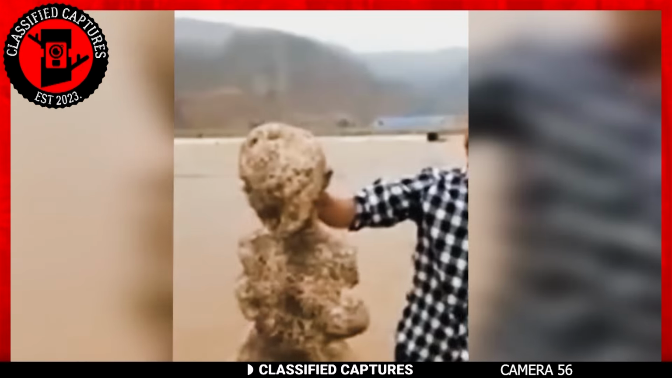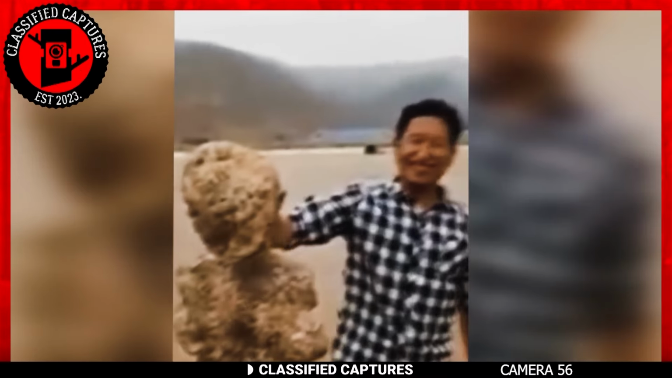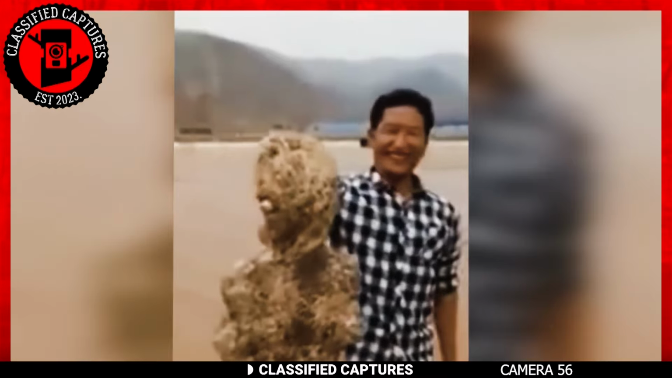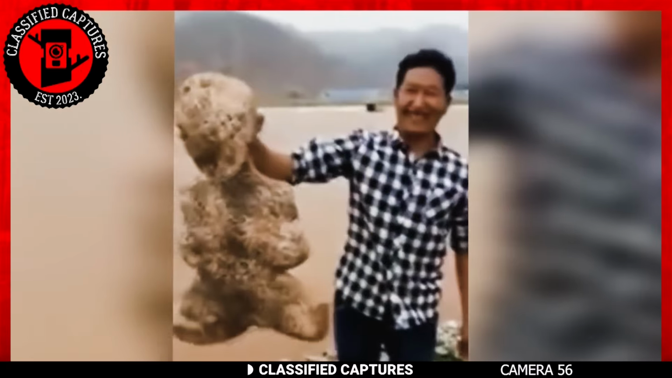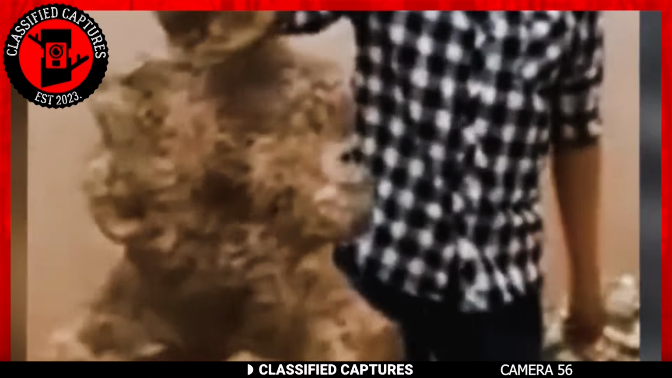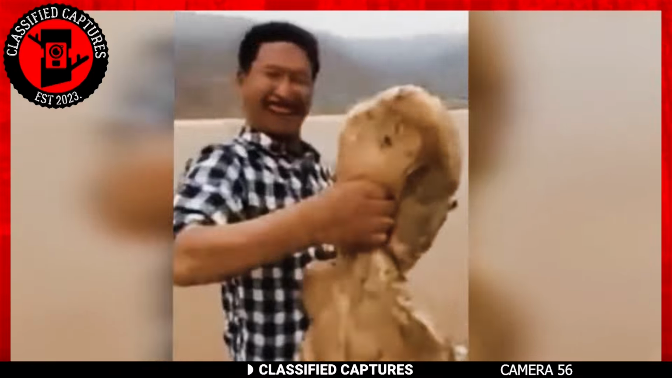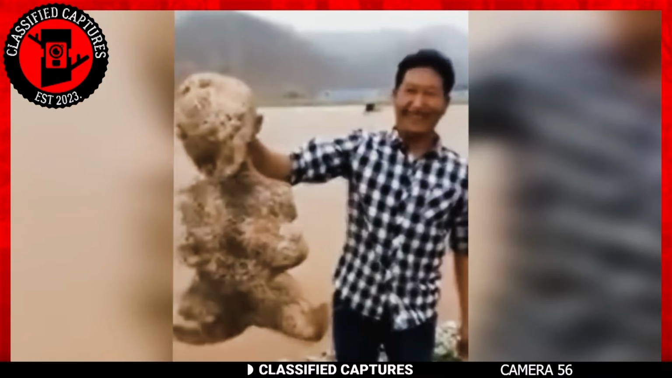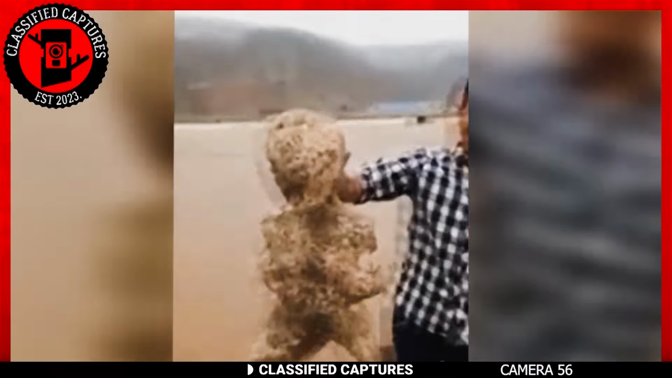Now, when we saw this footage, our first question was, what is this? After watching a few more times, we still realized we didn't know what we were looking at. At first glance, the creature looks like a humanoid creature with short legs squirming in the hands of a man. That's at least until he turned it around and revealed that the creature was actually flatter and smaller than initially thought. At this point, it started looking like a sponge-like creature. But how is that even possible?